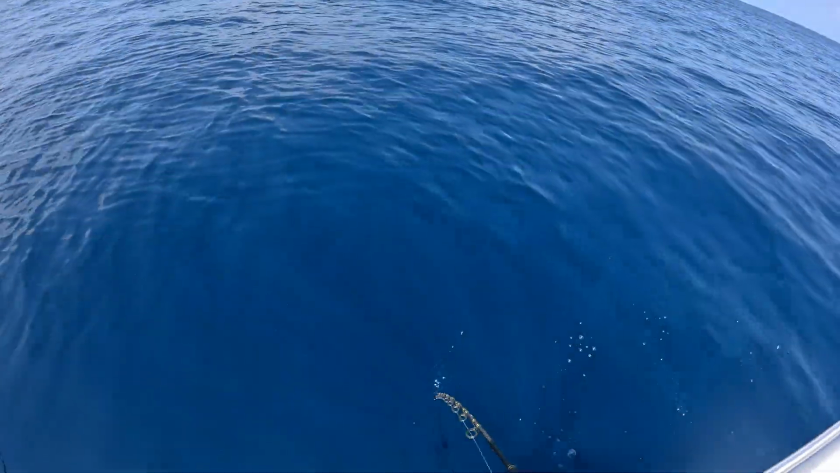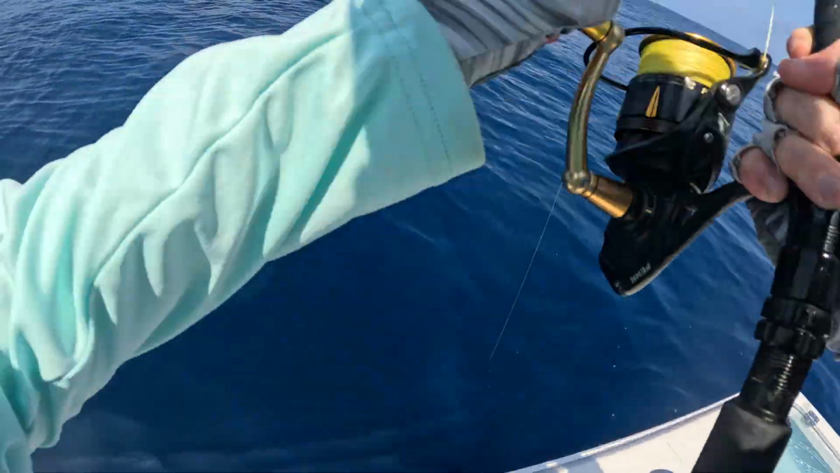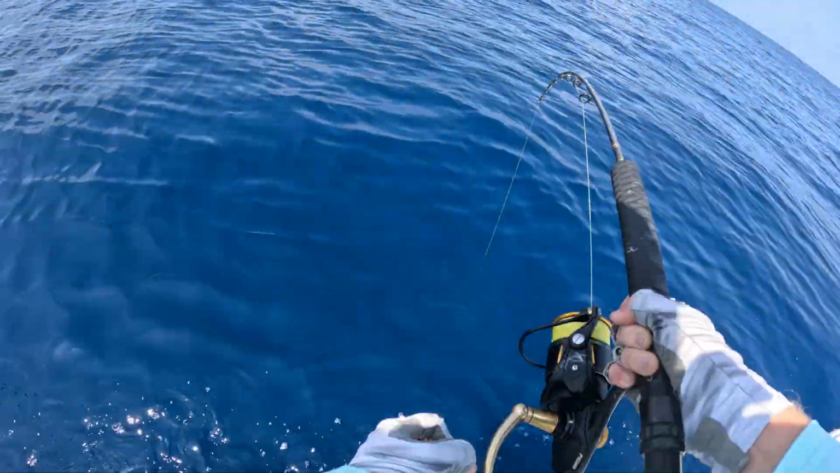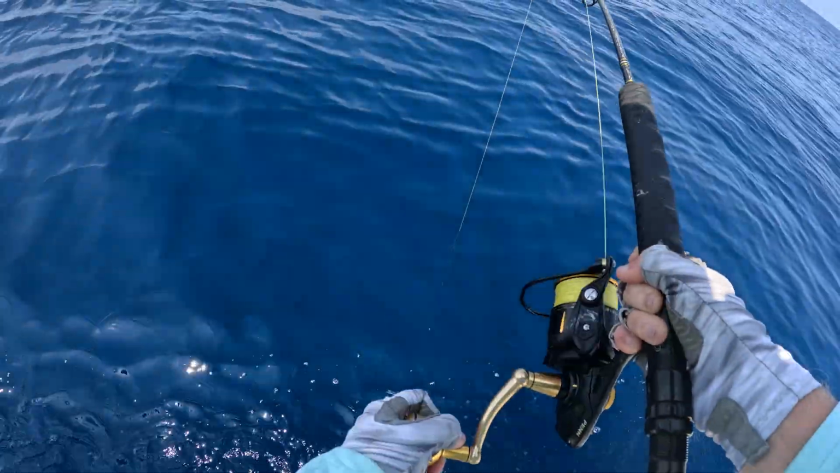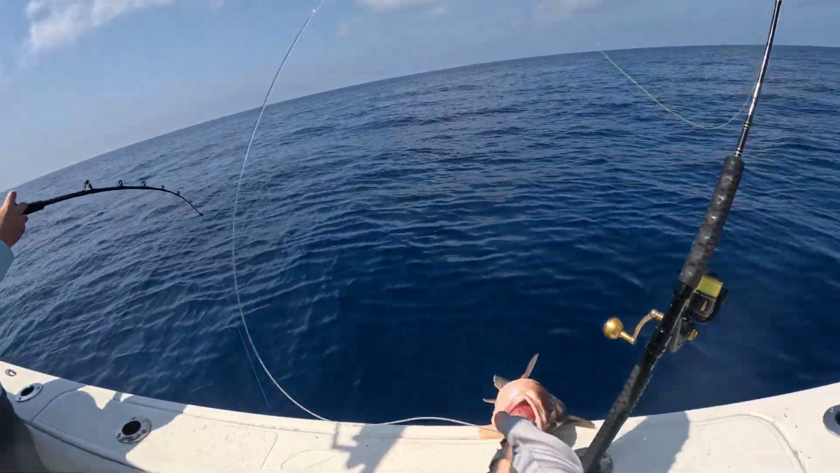Yeah, there should be a bunch of snapper down there too. Actually, I don't know if this guy's gonna keep. He ate the lizardfish though. We'll see. I don't think he will. No. Man, this guy ate my whole lizardfish.